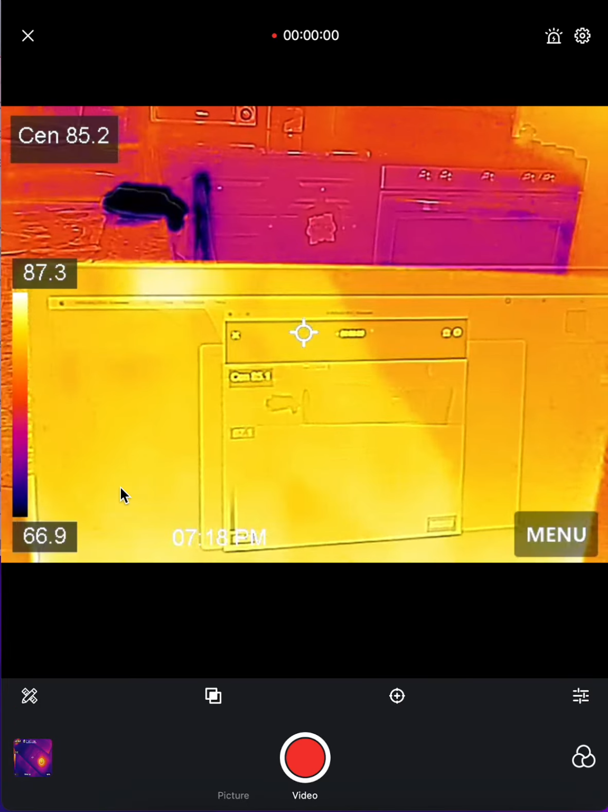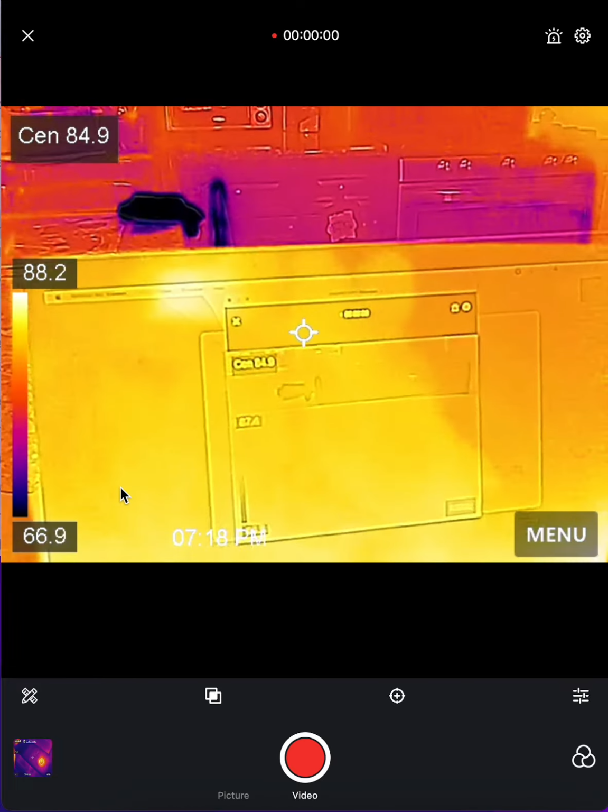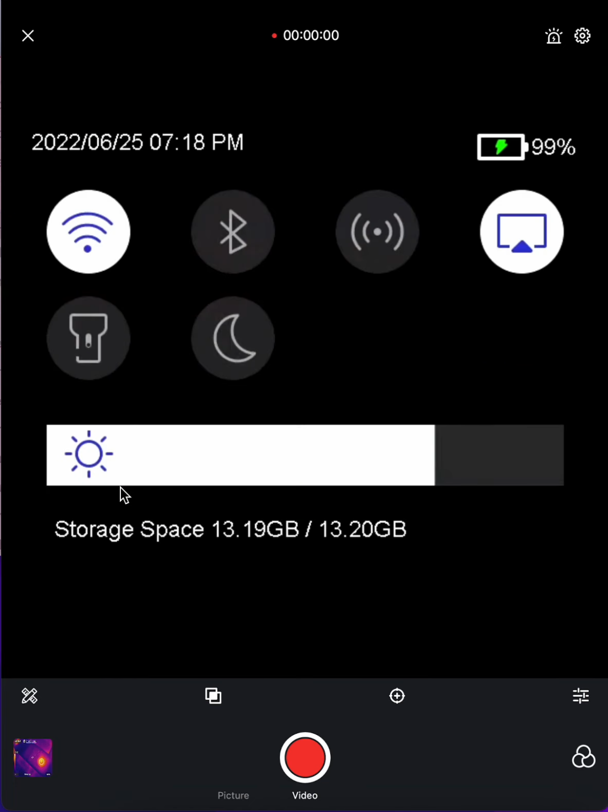Getting back to the home screen, you can also scroll down and see how you can change the brightness of the screen. You can turn on the flashlight. That means the flashlight is on. There's actually a flashlight at the front of the device. You can cast your images. You can use hotspot, and Bluetooth, which is only for an earpiece, so if you want to hear what you're recording during video recording, you can do that. And here's the Wi-Fi to get it out.